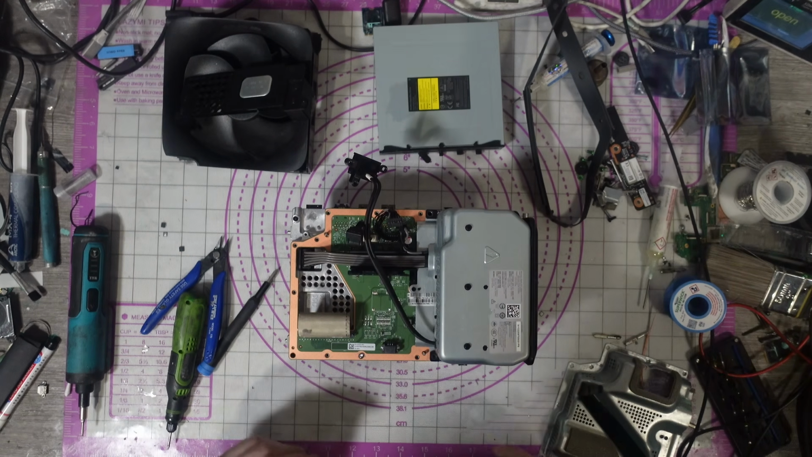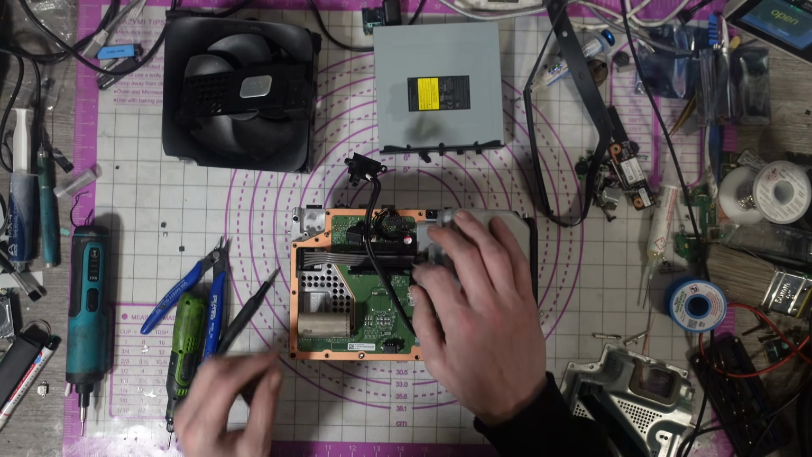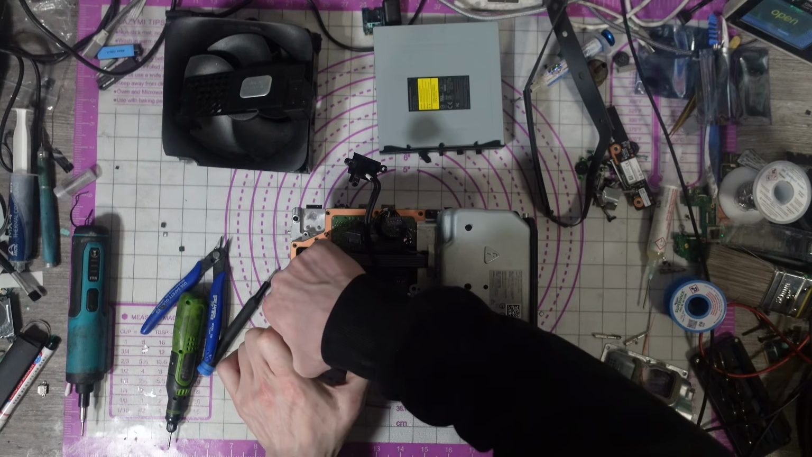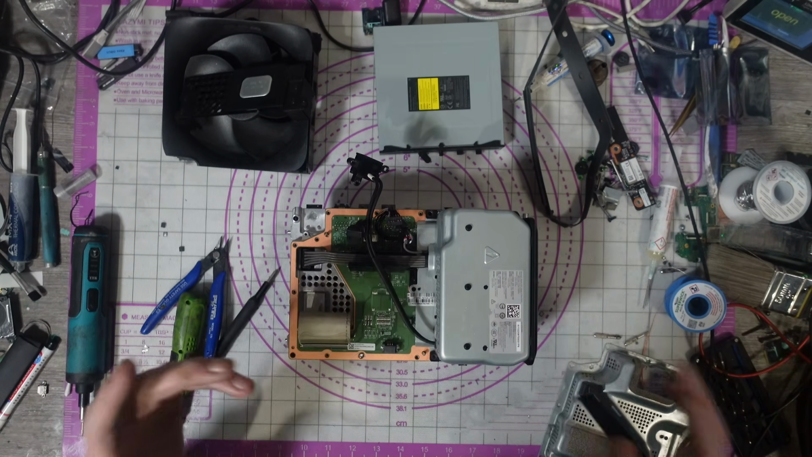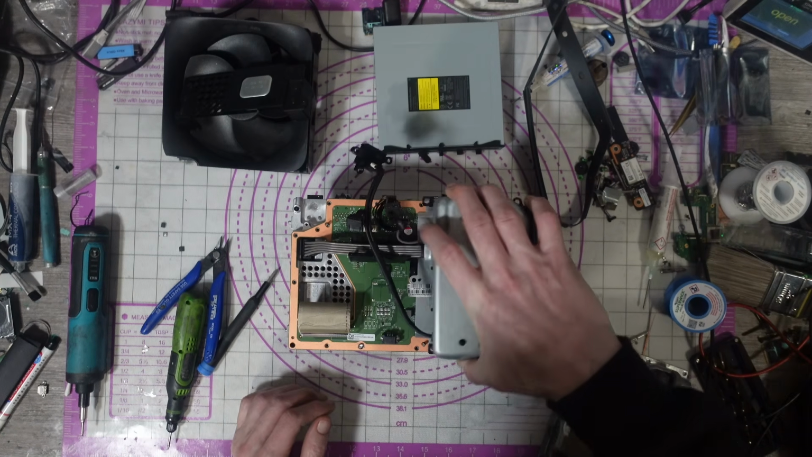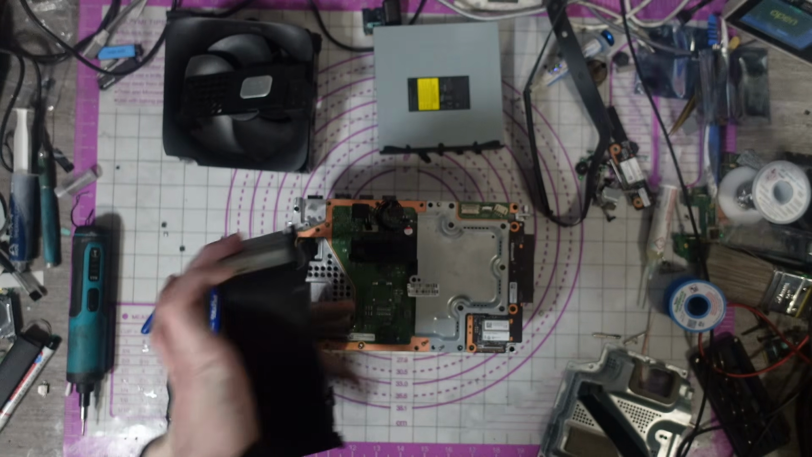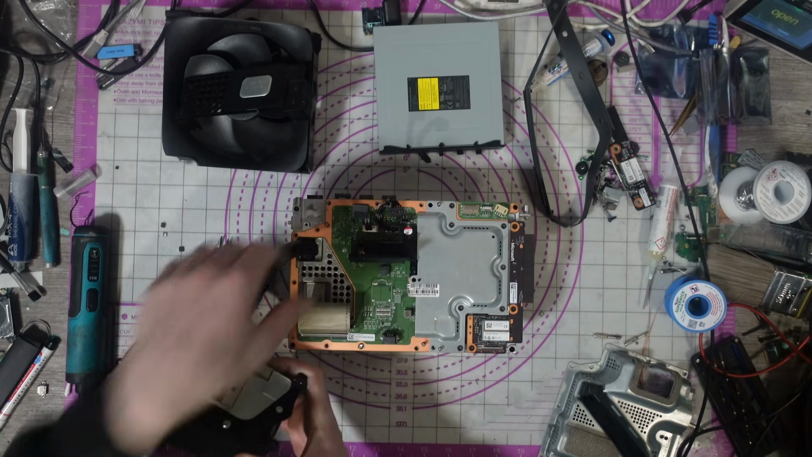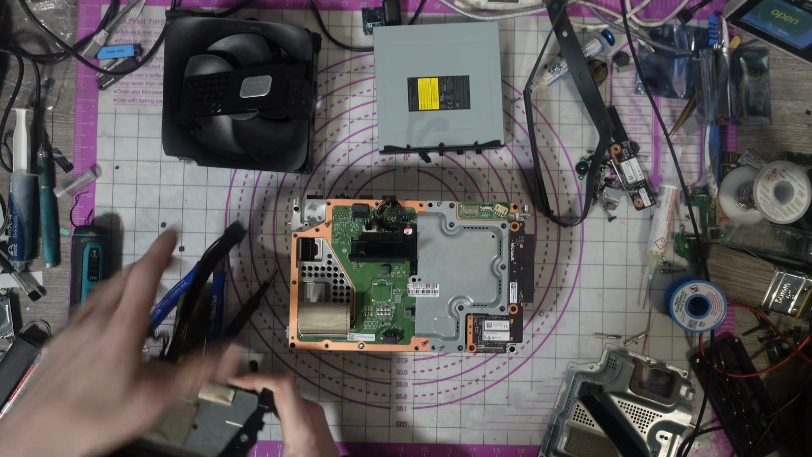Right, I am finally inside the console. It's taken me 20 minutes to get inside this because unfortunately one of the screw heads decided it wanted to strip. So that is an absolutely fantastic start. I've had to grind one of the screw heads away. I've managed to get it to grind away enough to be able to release the internals of the console. I've still got to extract it from there once I've lifted this Southbridge board off. Oh, what a nightmare.